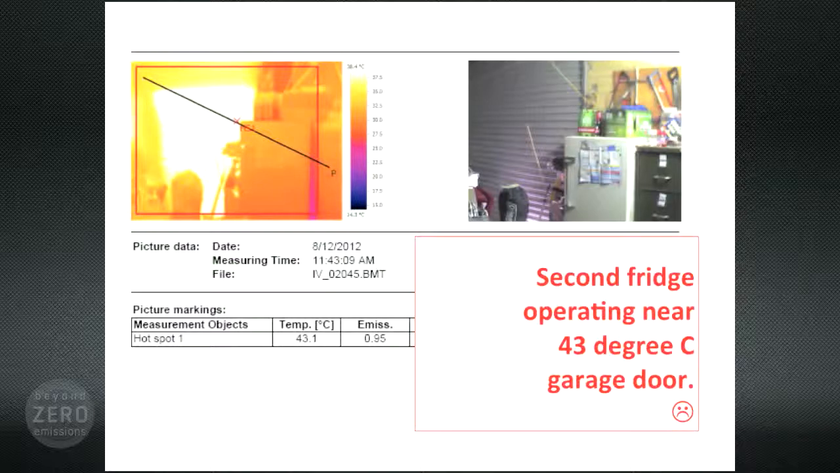Oh goodness, here's the fridge in the garage. But let me tell you, I'm really now very hot because the roller door is acting as a radiant heater in this here garage at 43 degrees at 11:40 in the morning. And I wonder how hard that second fridge here is working. The answer begins with an F: flat out.